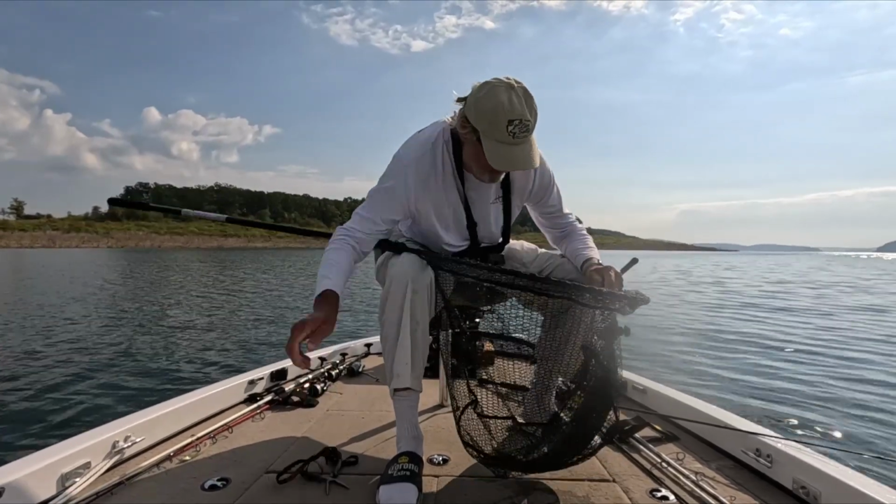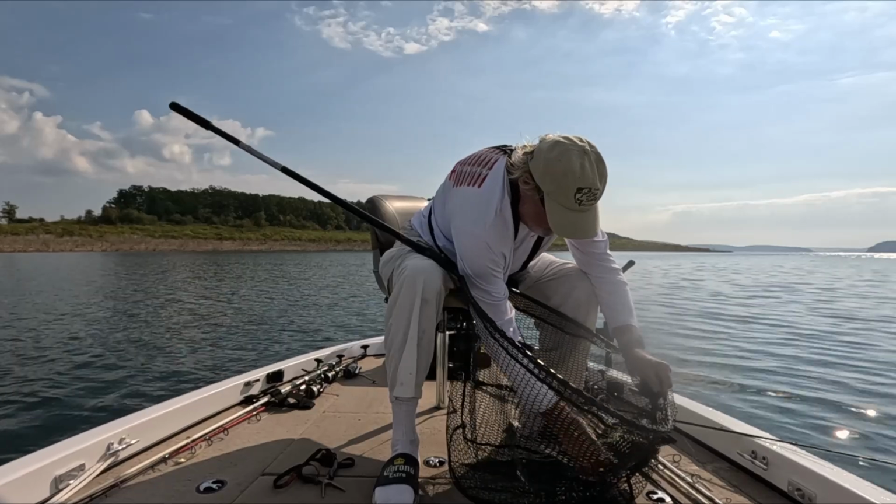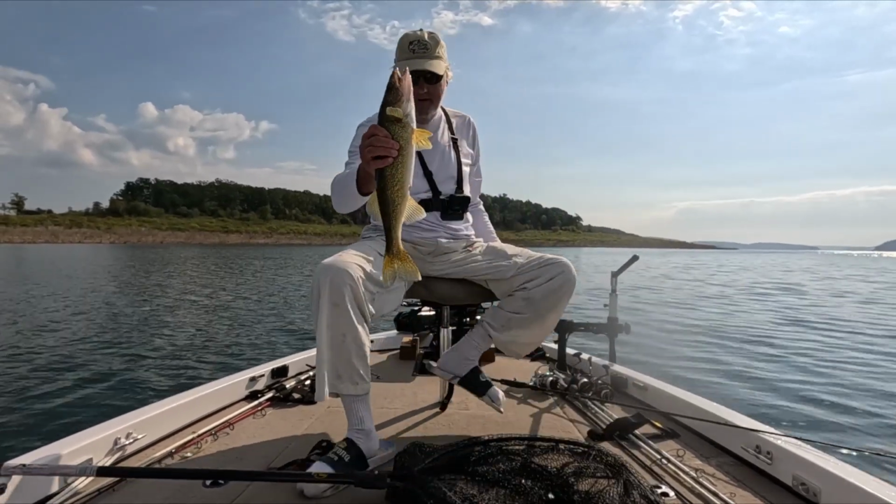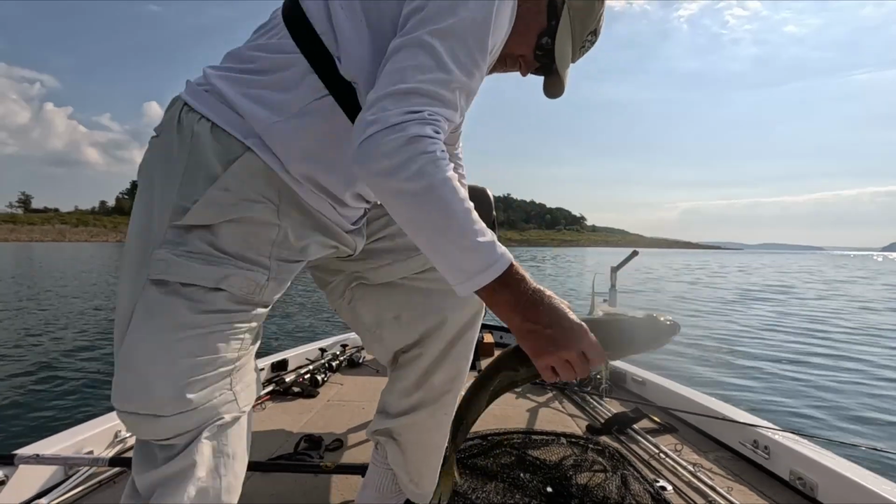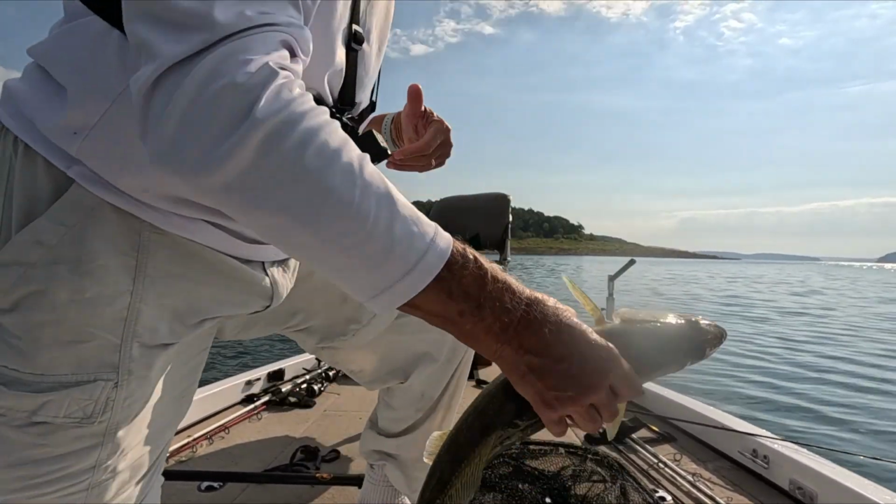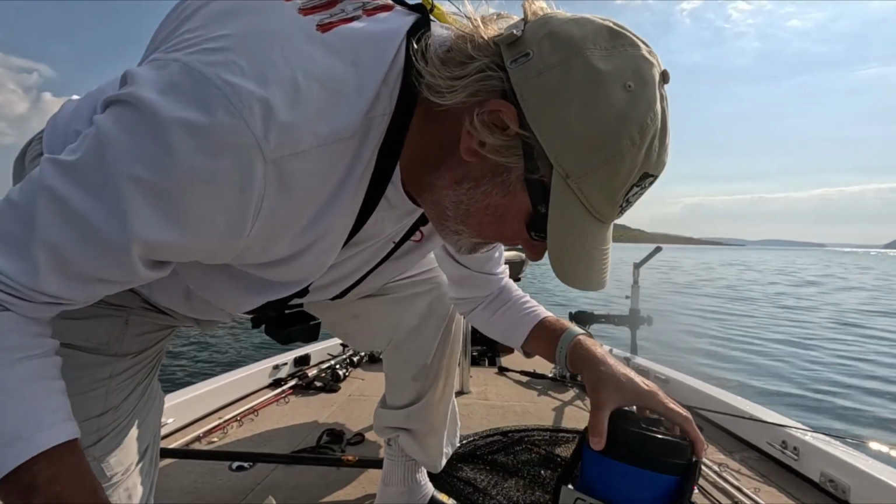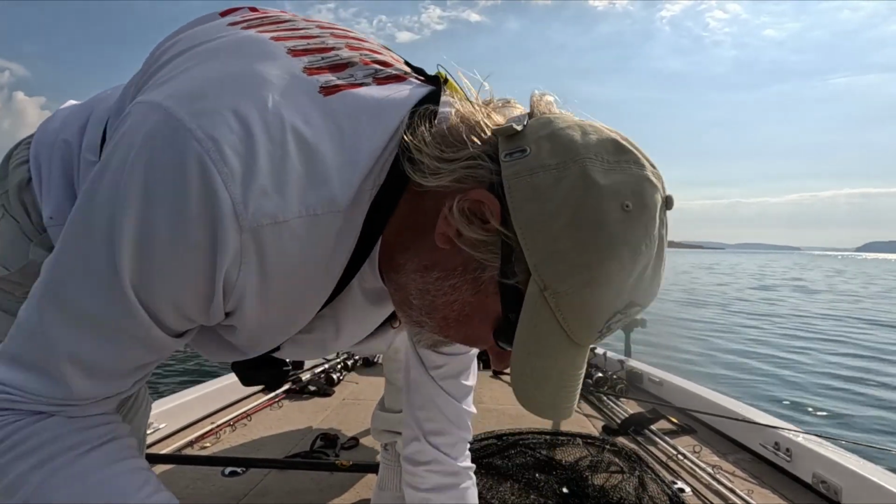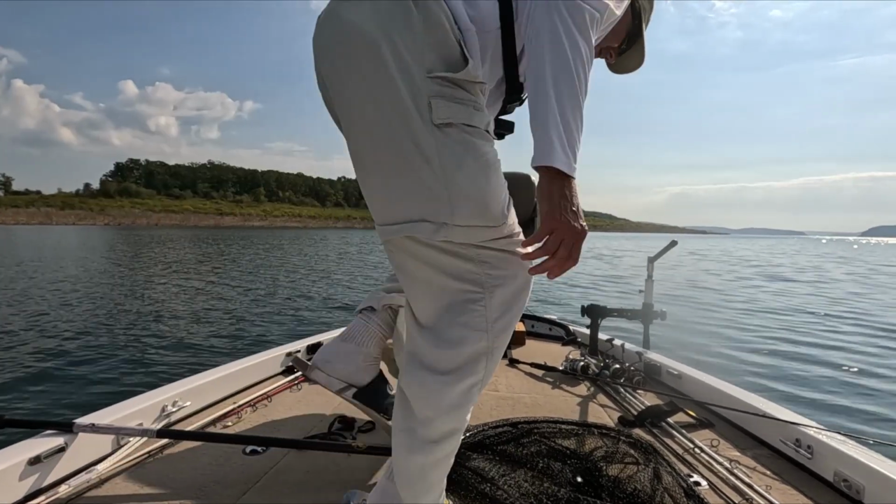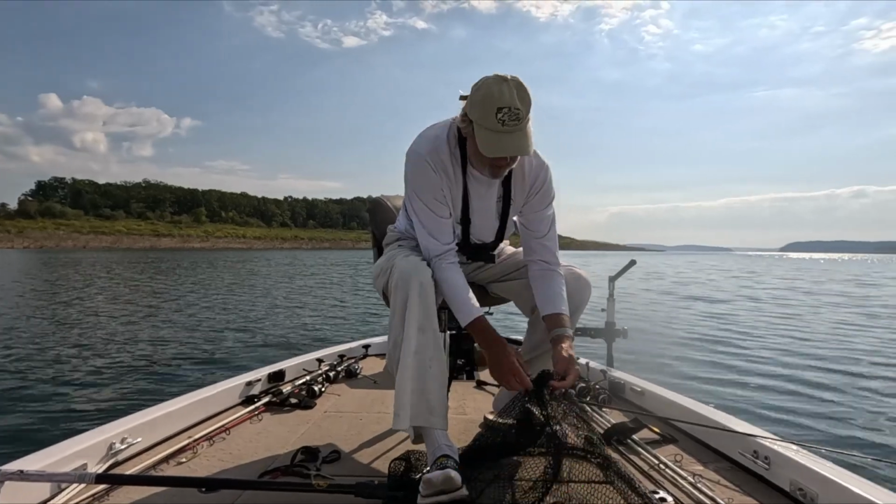Nope. Don't need to measure this one. There's a nice walleye. Almost 20 inches. Didn't take long. It felt better than the line that I had. Ugh.